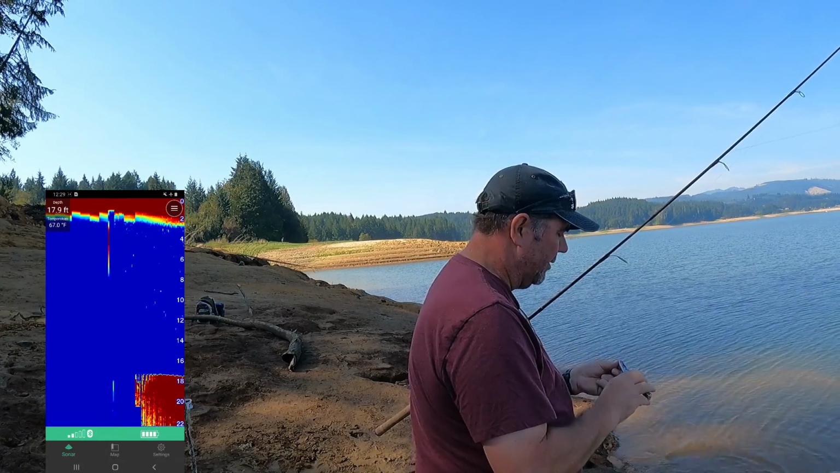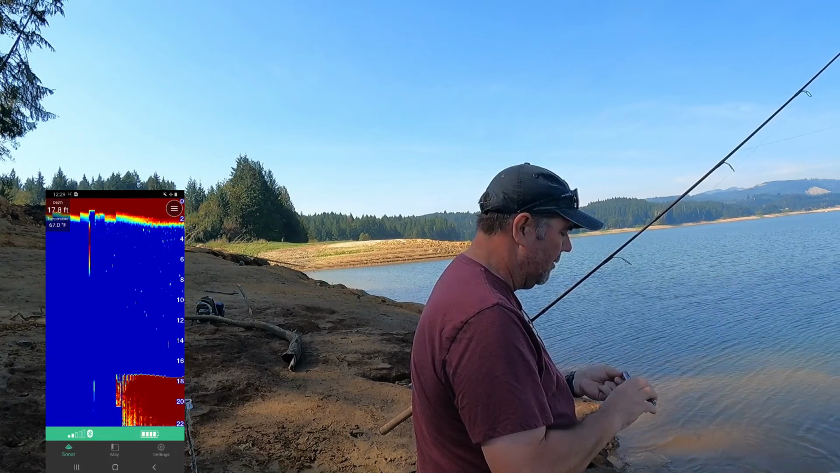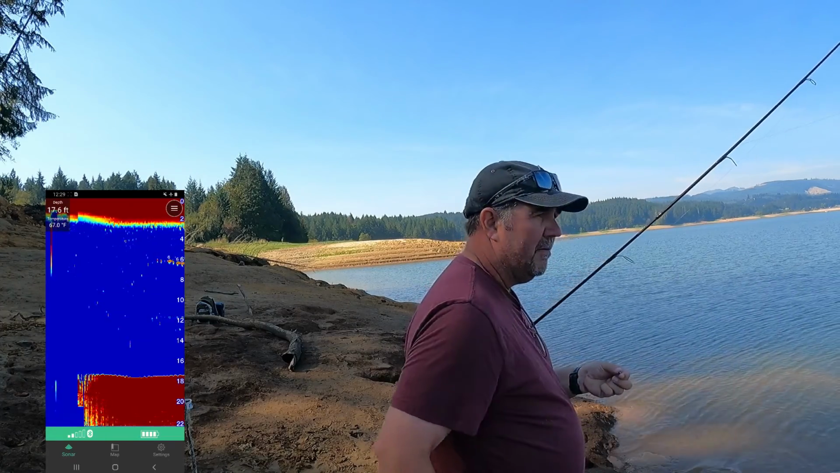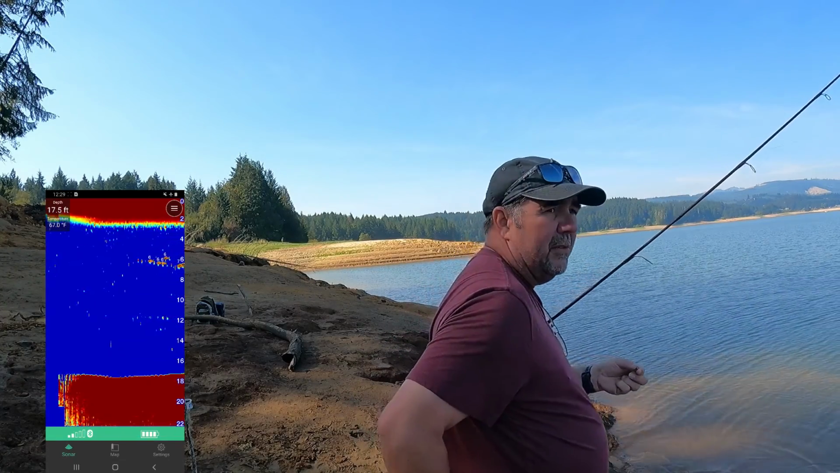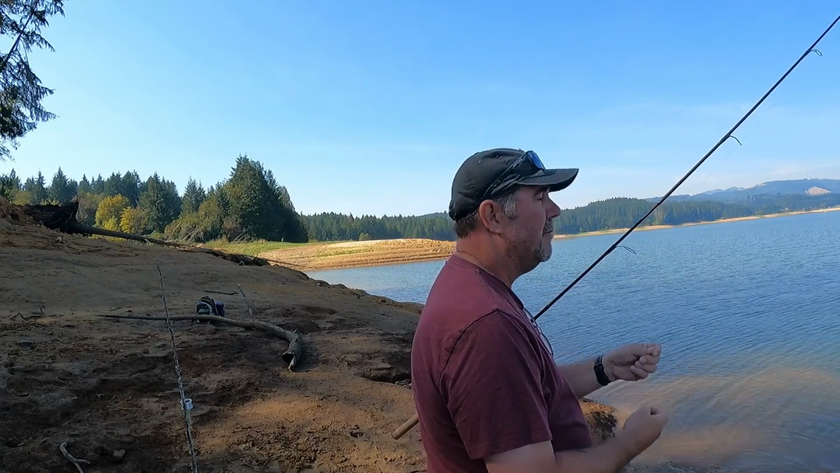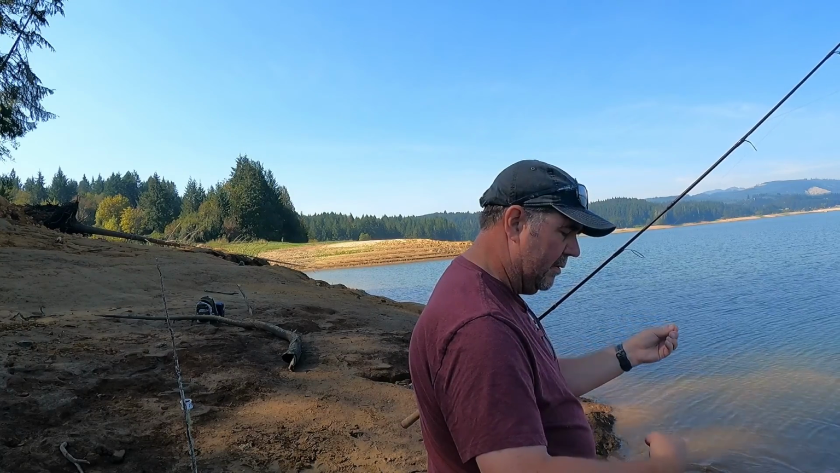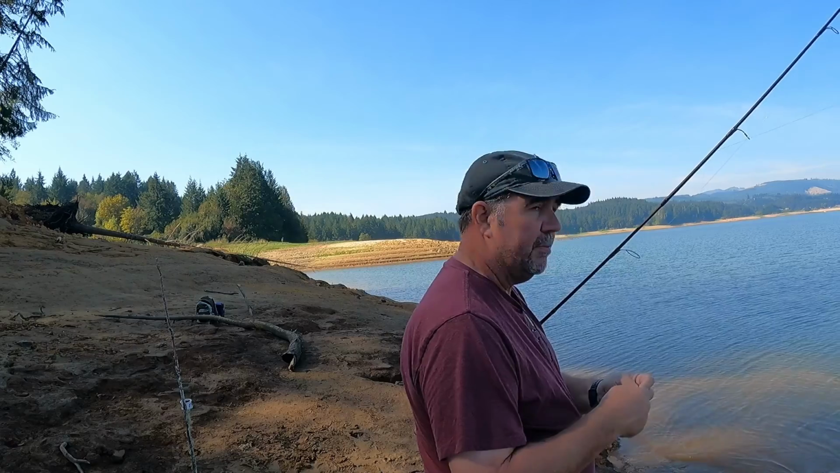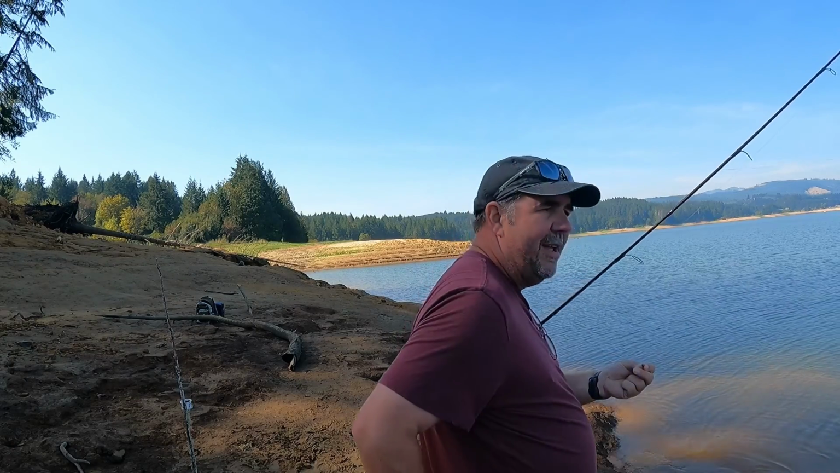A lot of people out here though, just trolling for trout. They do stock them here. There's trout, crappie, bluegill, largemouth, smallmouth bass. It'd be kind of cool if we can get some kokanee in here. This place would be filled with people.